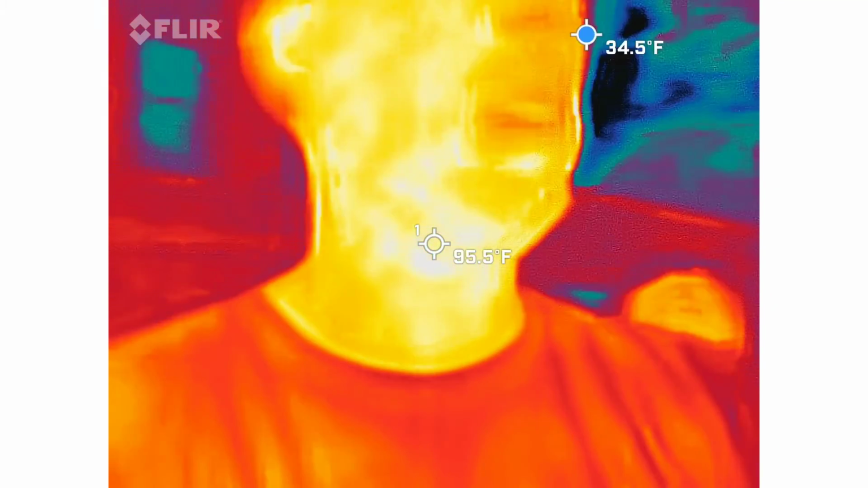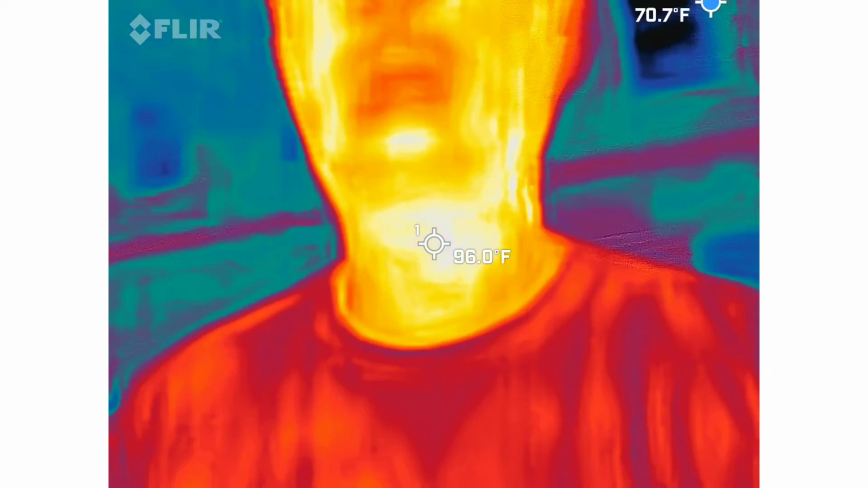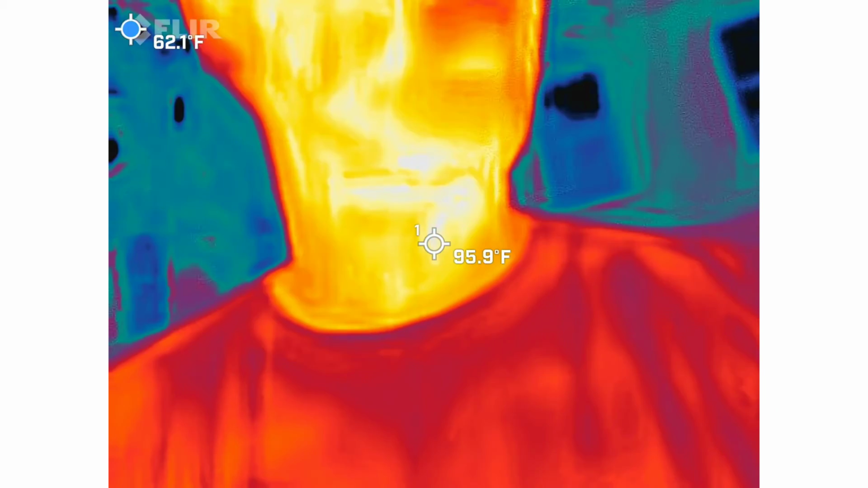the picture. It's mostly ladies. I got to play to my strengths here. So it works really well with bridal parties, just so you guys know.